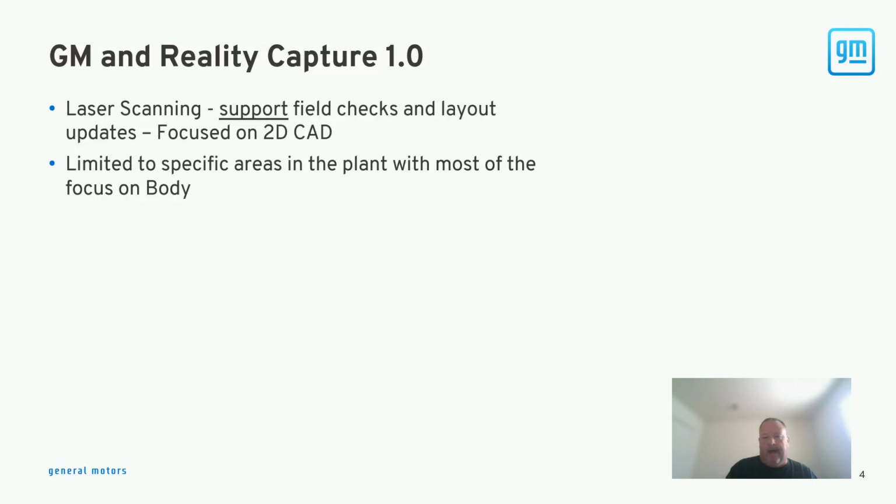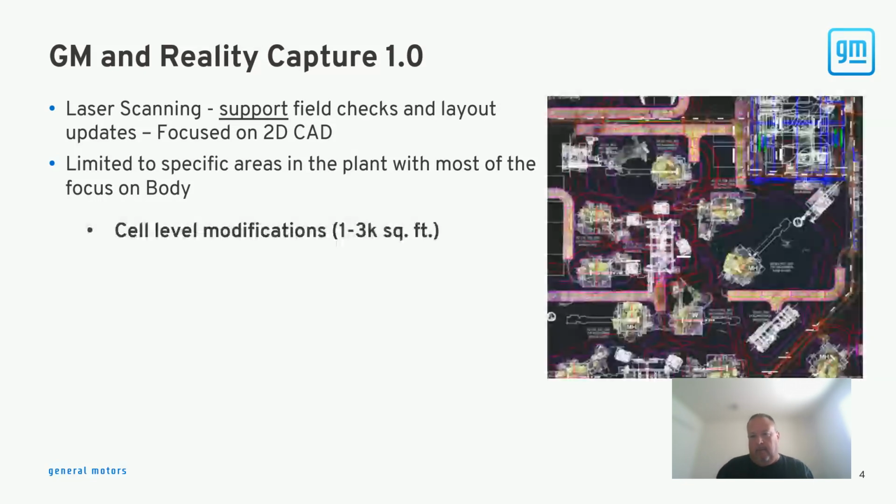When we were working for body and started very early on, most of our focus was at the cell level, with areas of interest that were about 1 to 3,000 square feet, easily manageable. We could just use the data on the back end in platforms like AutoCAD and other software that was written on AutoCAD. We were really looking at it for, hey, they want to move a robot here, they want to change the configuration of a cable tray there, they're going to put a fence here, that kind of thing. Very, very specific.